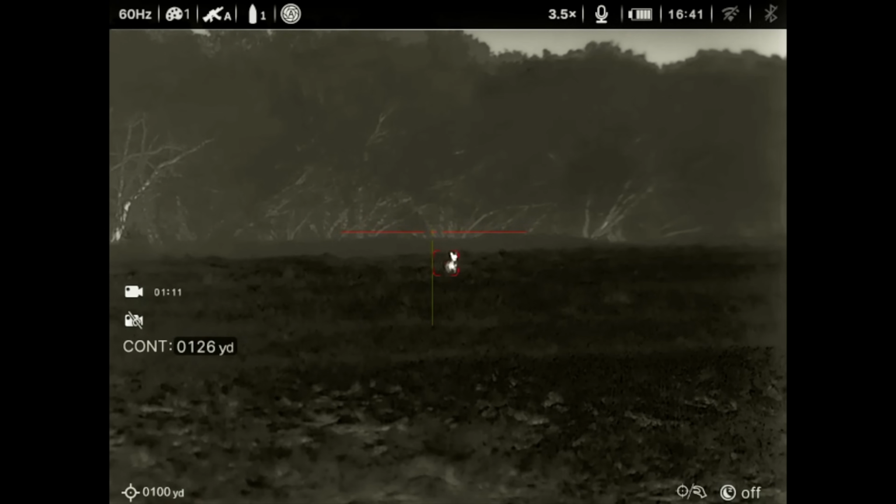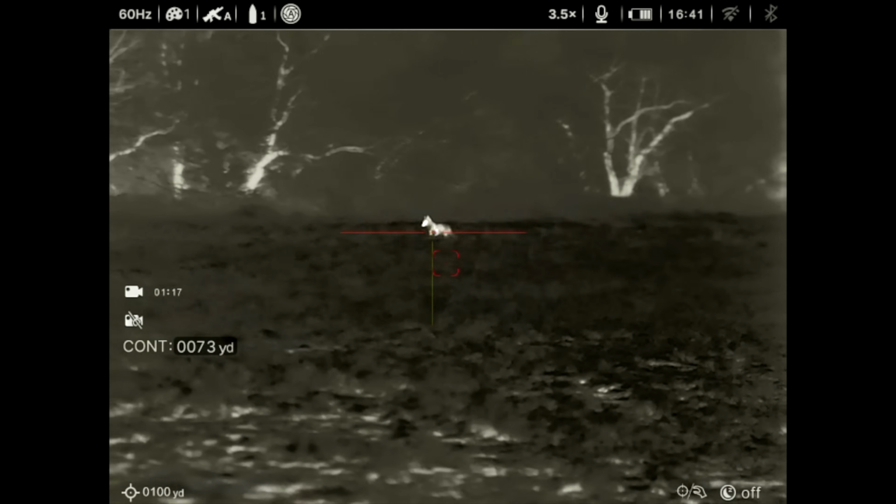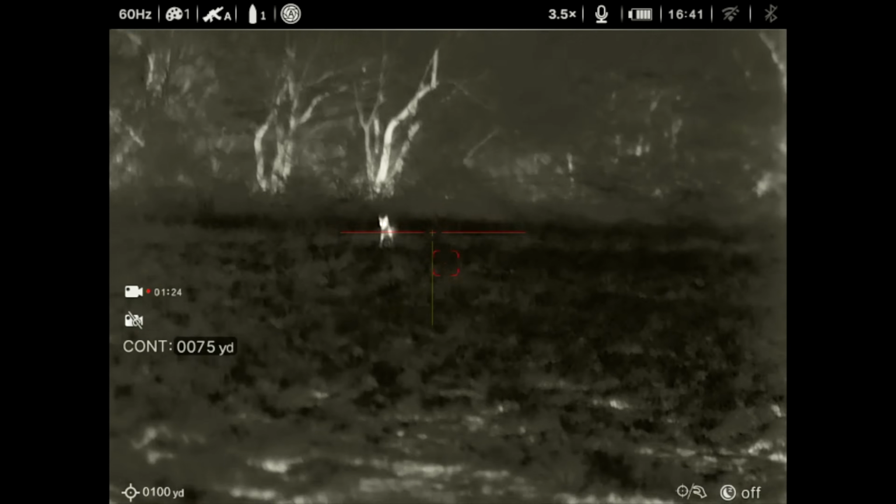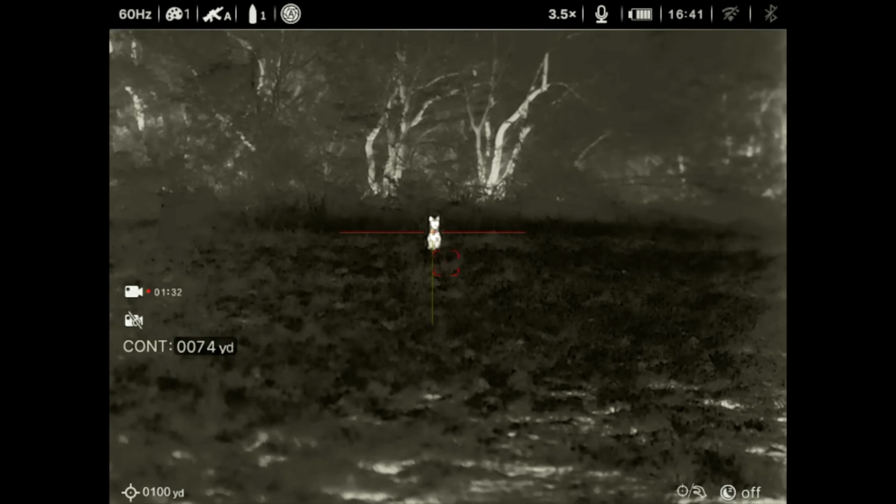Well, here's the cool part about 10 micron. Due to pixel pitch, it increases your magnification for any given lens size. In other words, a 50 millimeter lens on a 10 micron will have more magnification than the same 50 millimeter lens on a 12 micron. That's why, or better yet, how, this scope is so small, yet it has such a high base mag.